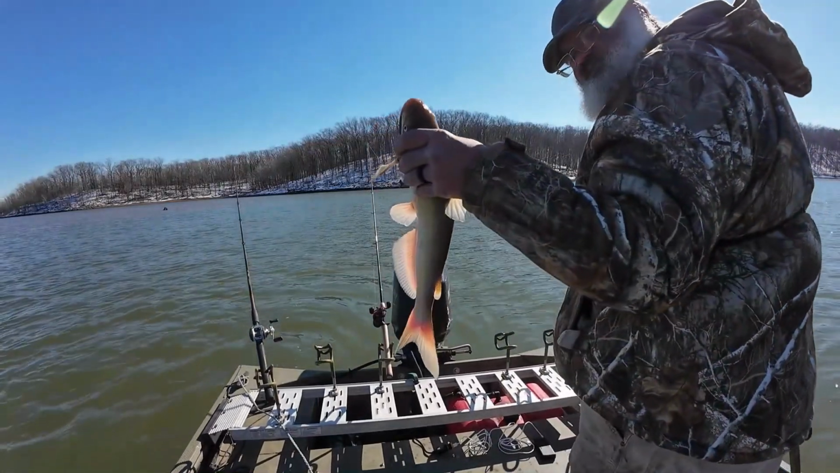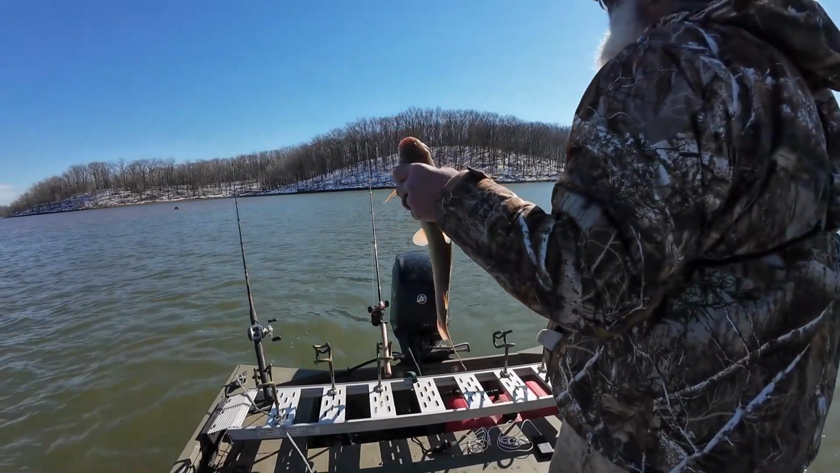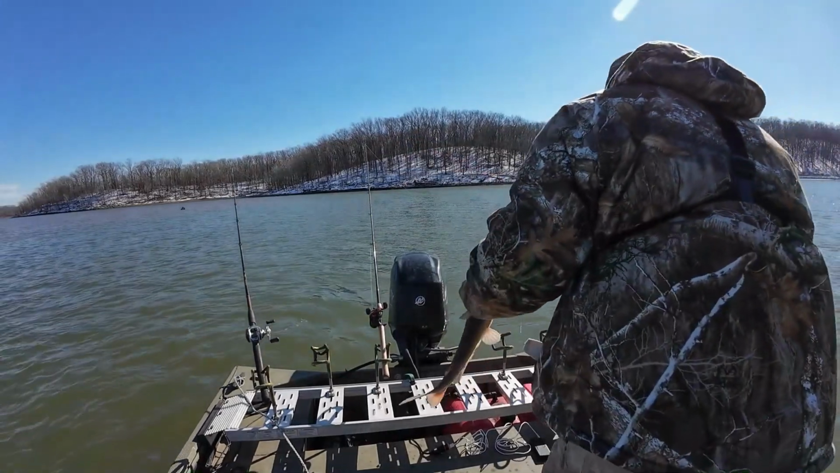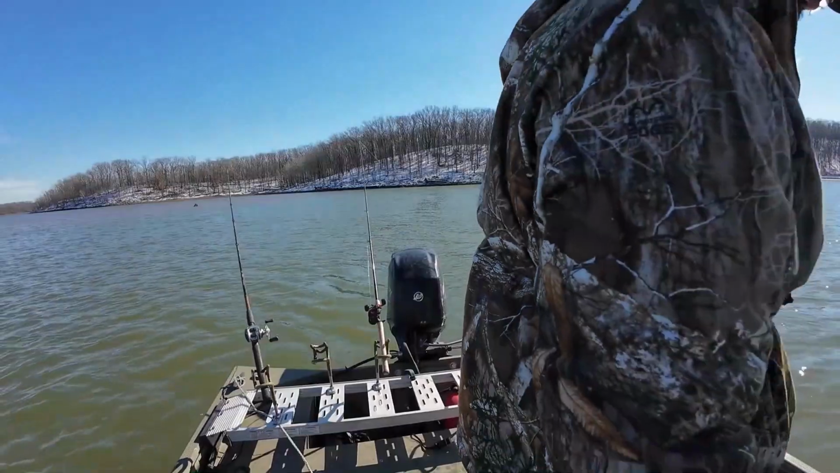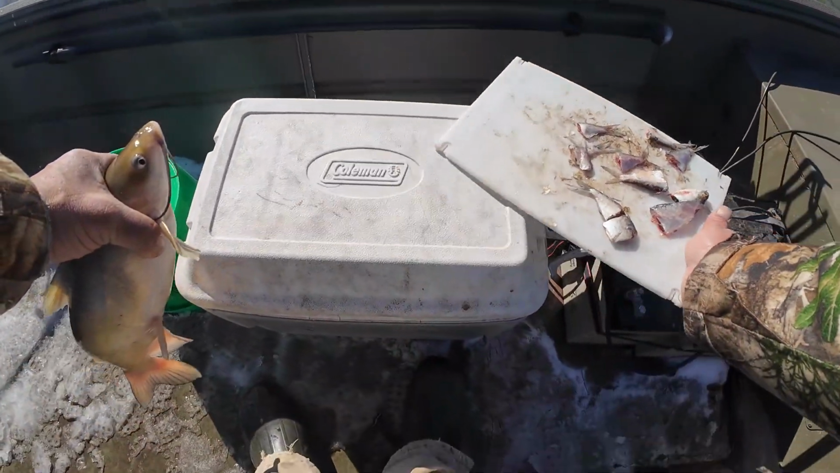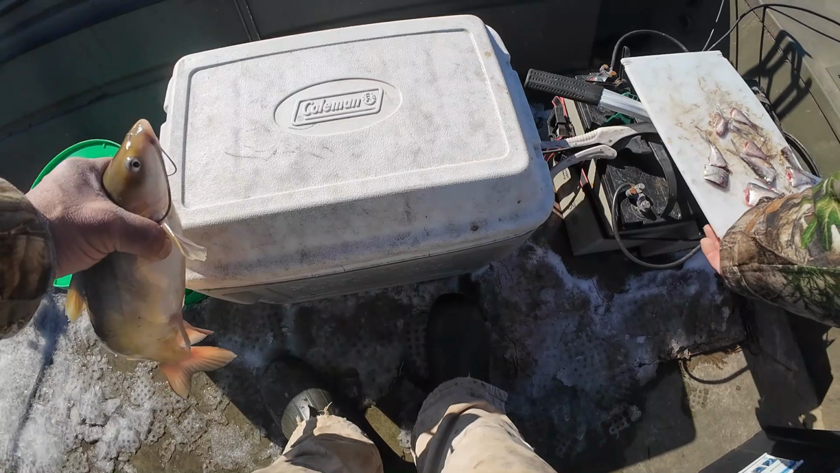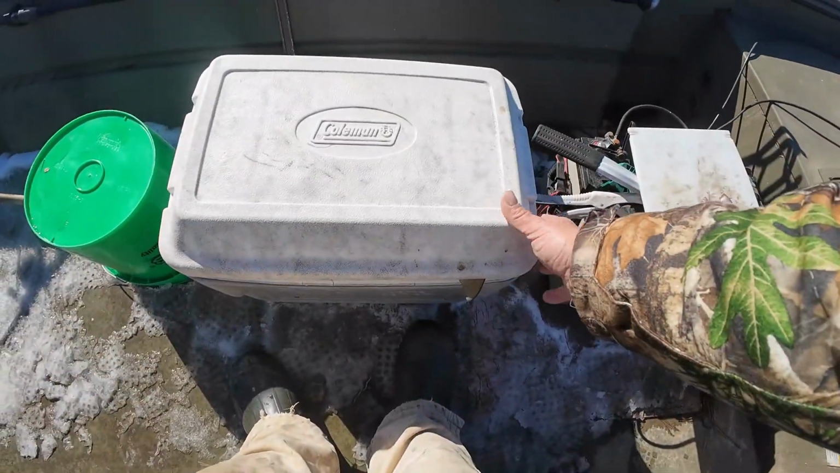Another 3-pound channel cat. We get our limit caught, we might go on a search for a big one. Or, big channel cat. Because these are perfect eating, or we'd have done and been after a bigger one.